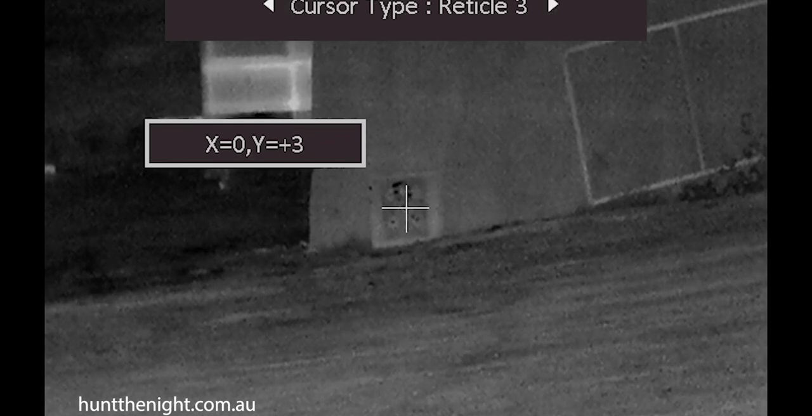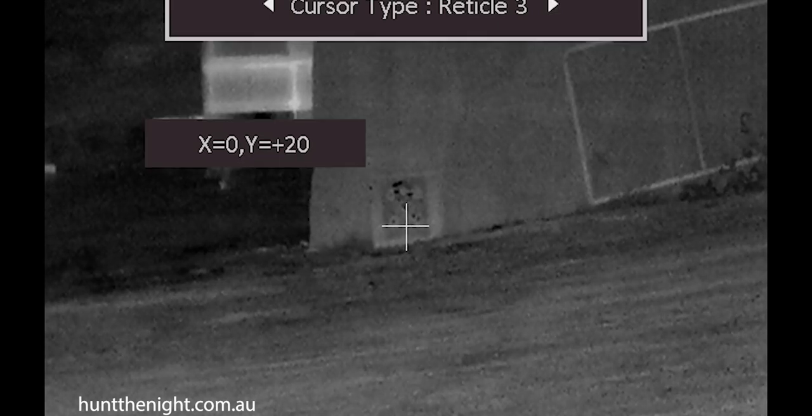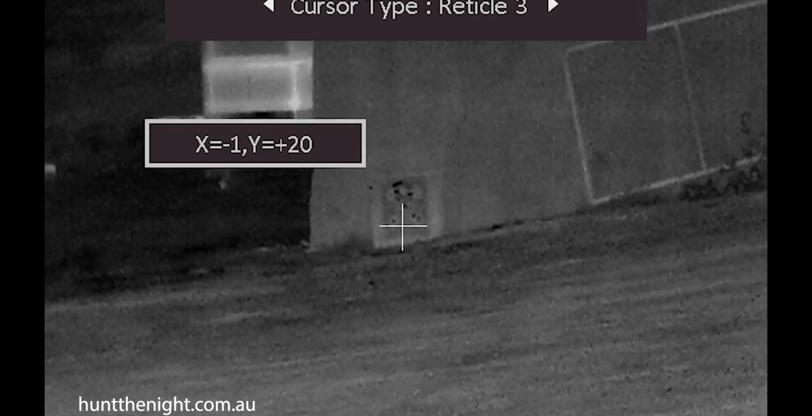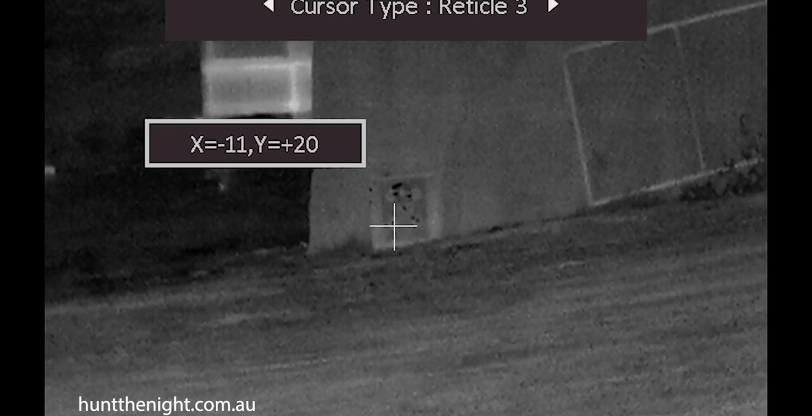Now we're going to use those same coordinates. So we're going to have the +20, and then we're going to go -12 once I get it right. And as you can see, I'm now moving my reticle over to where I measured it using the trajectory functionality.